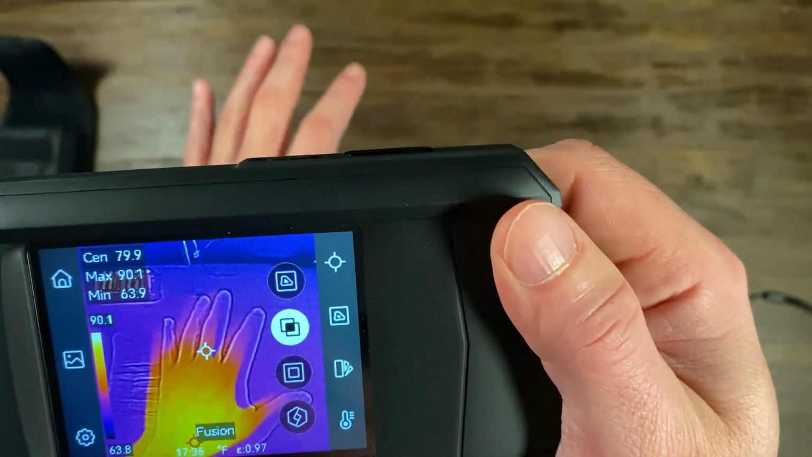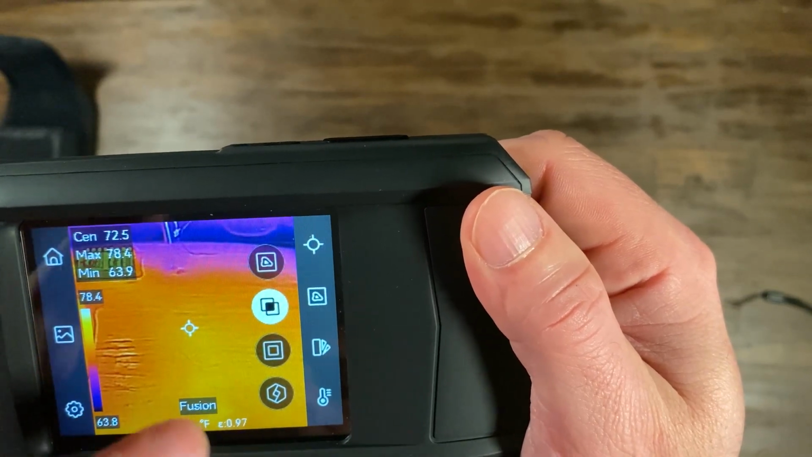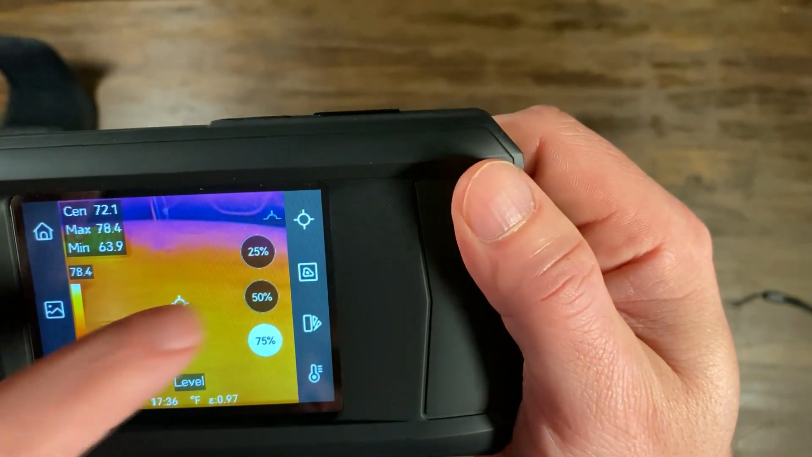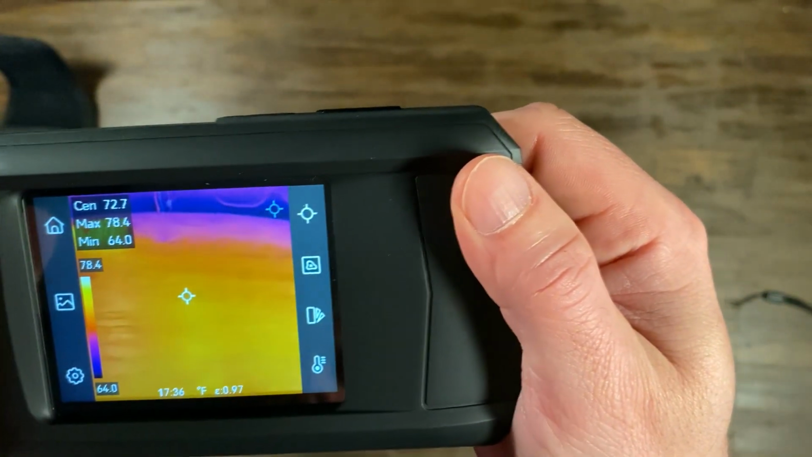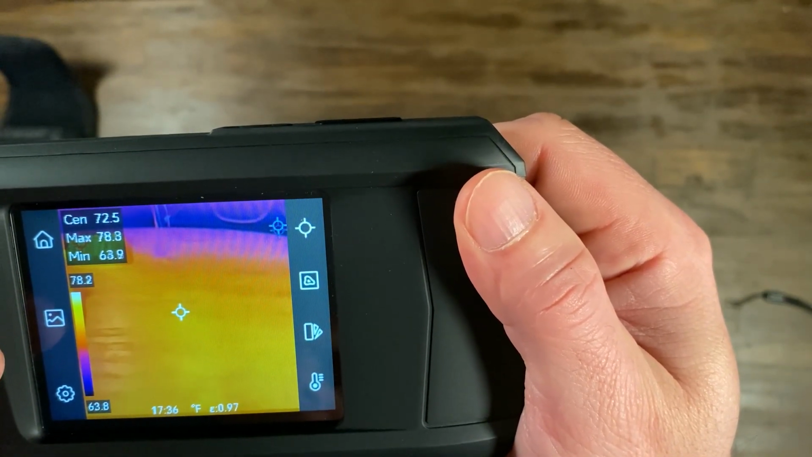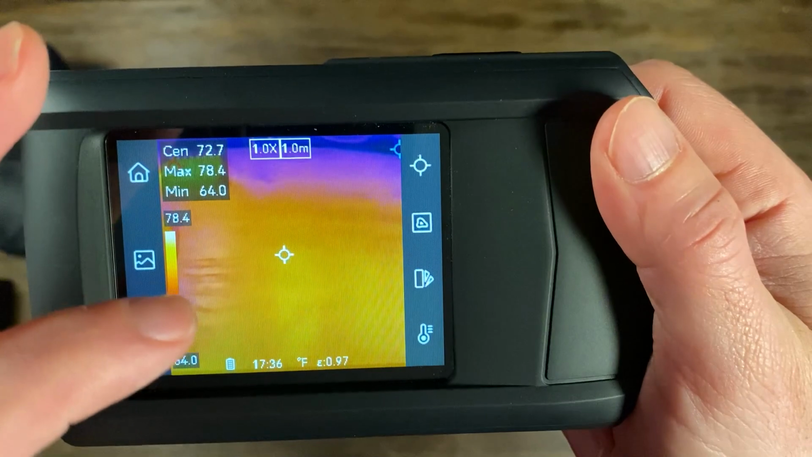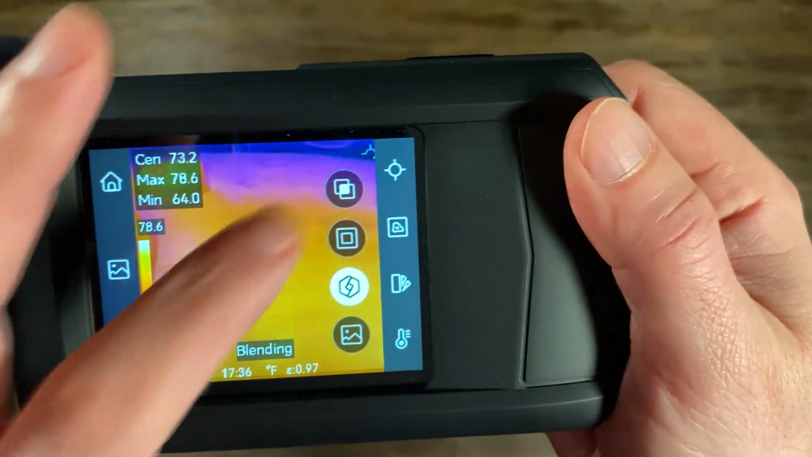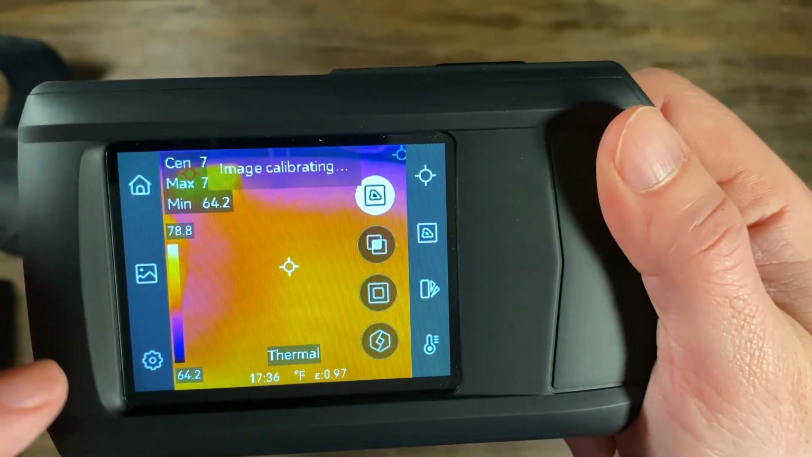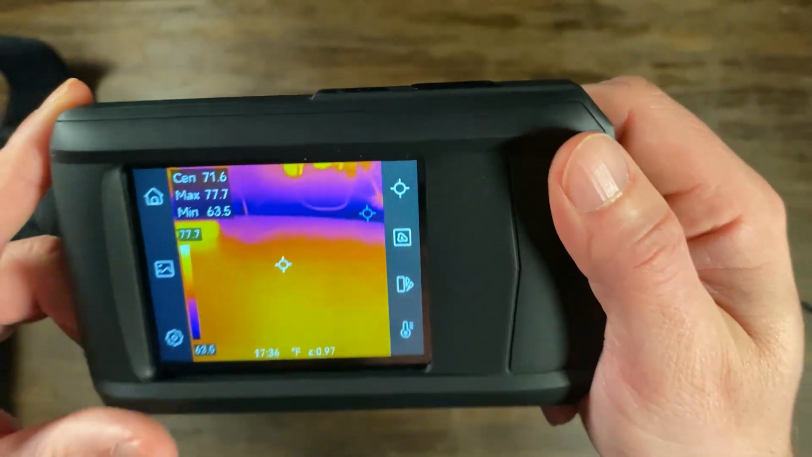So this thing is so full of options that it's hard to cover them all. We'll take a look through the screen here. You could change the image parameters. So this is pretty awesome, the image quality. It's 192 by 192 IR resolution with 36,000 plus pixels. Just looking at it, you could tell it's providing detailed temperature data, and it's probably one of the best ones out of the competition.